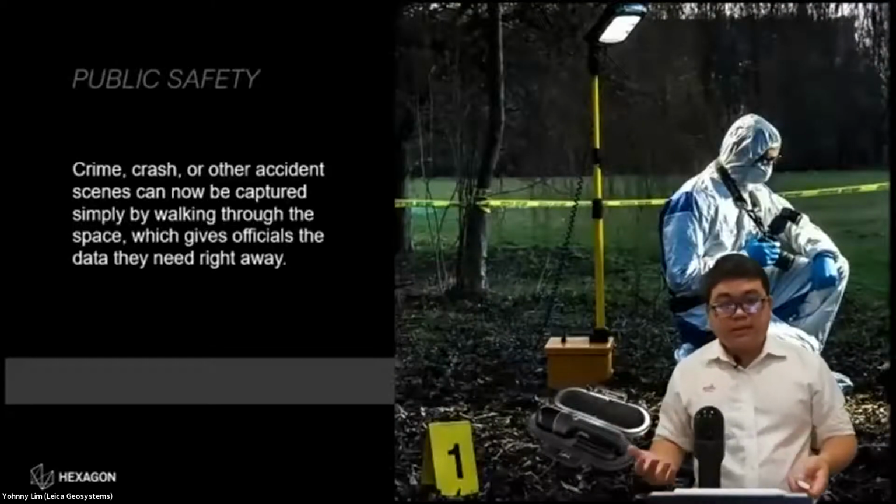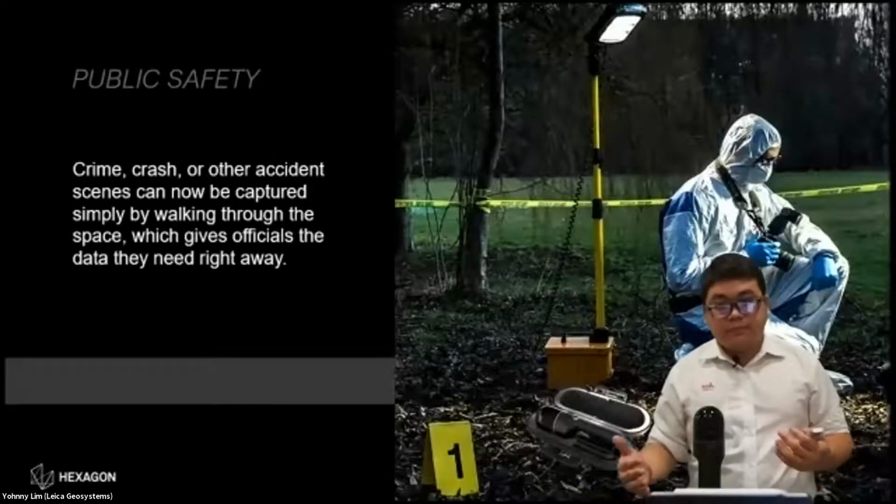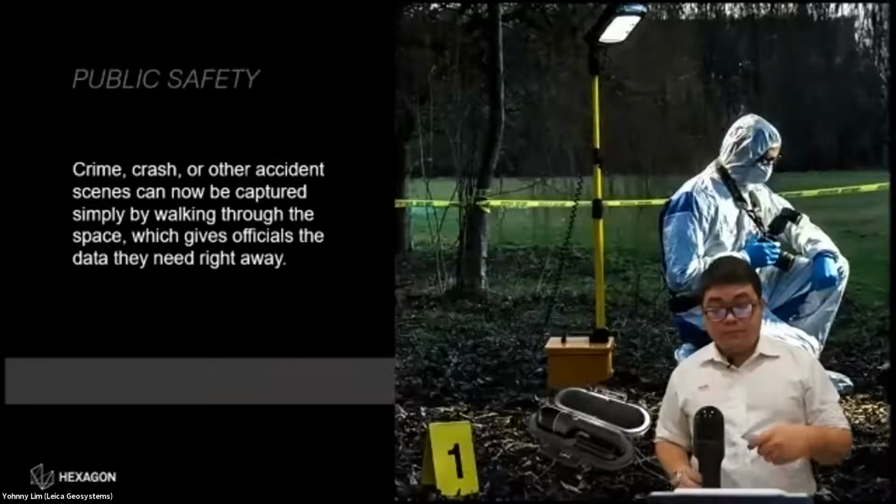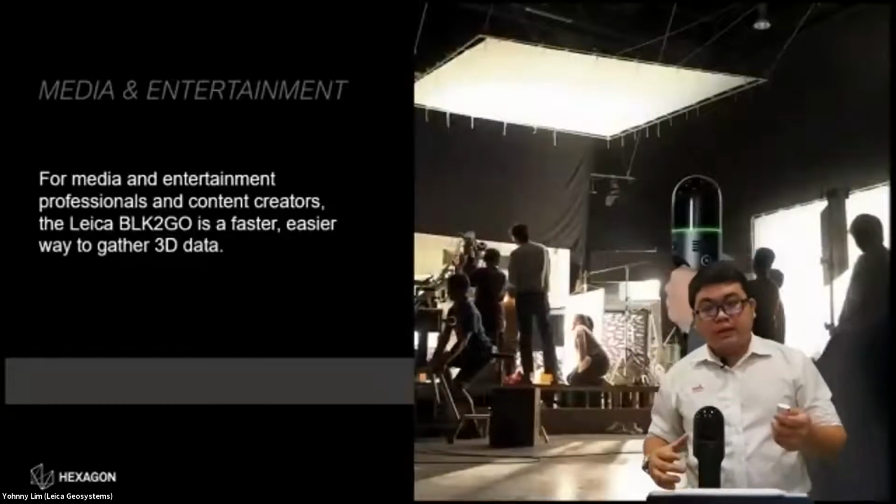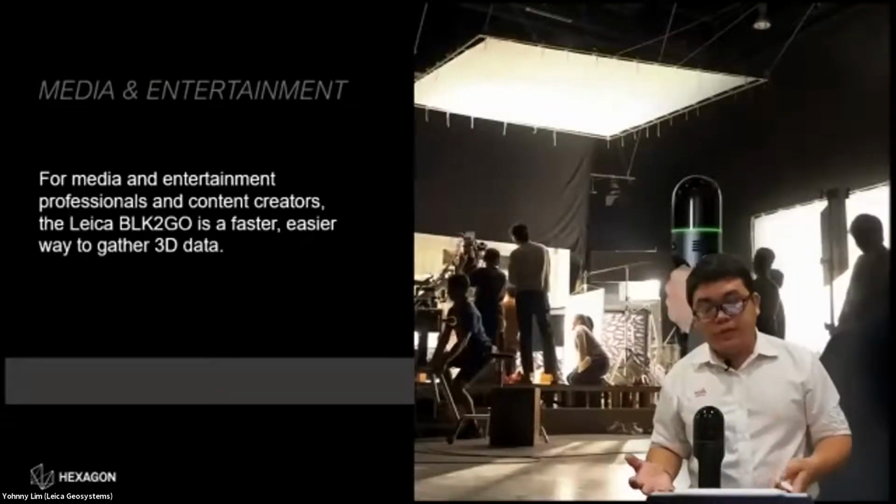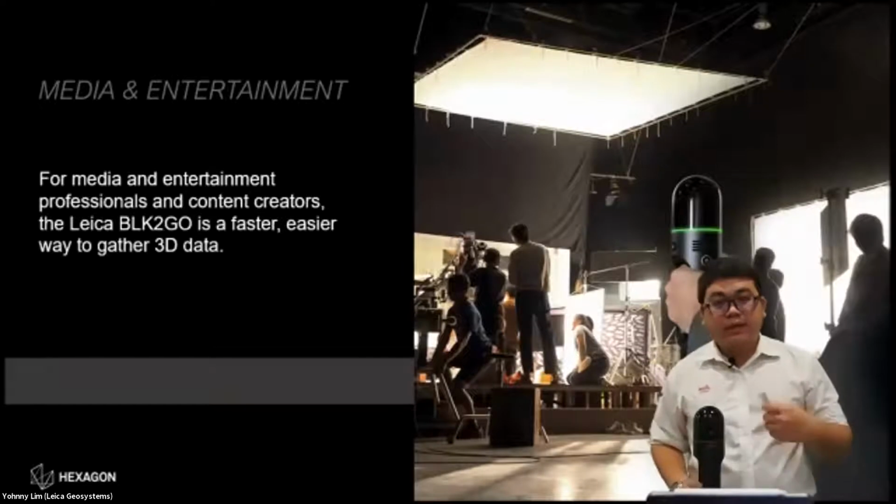Okay. Next, it's public safety. We can scan the accident site or crash site in the shortest period of time and collect everything with geotags as well as an accurate point cloud. Then we can clear the site as soon as possible. As for media and entertainment, we can also use the BLK Go to scan a scene, and then use it to recreate it in 3D for effects and CG. Okay, so these are some of the applications of the BLK Go.